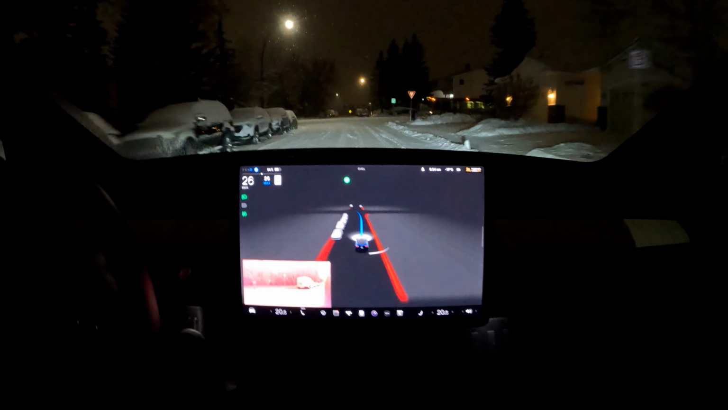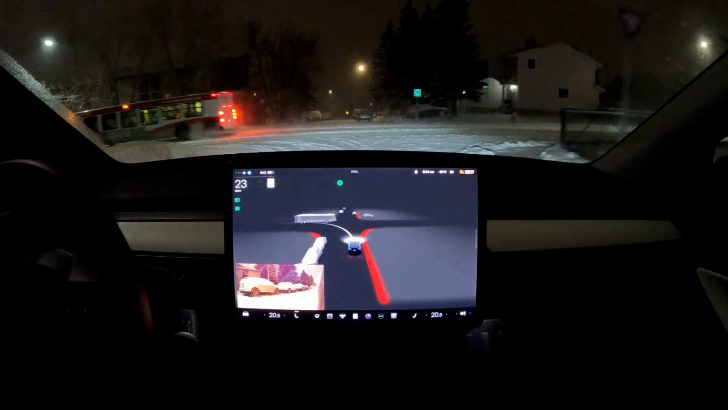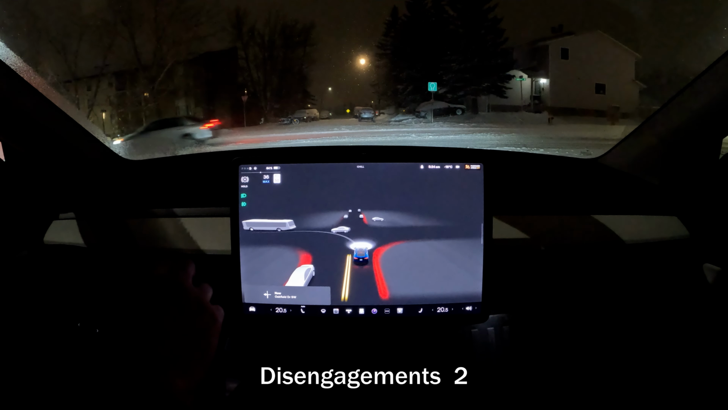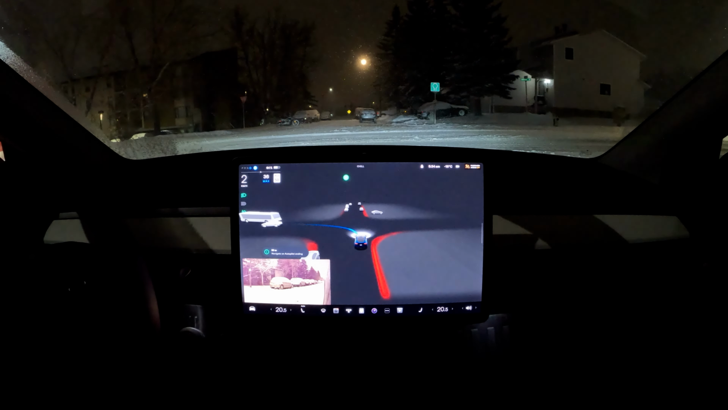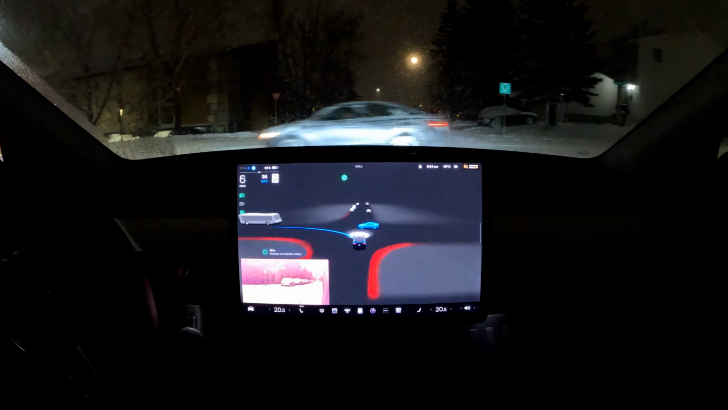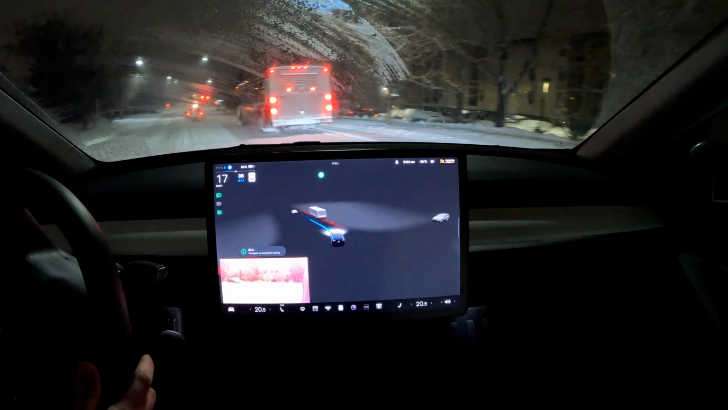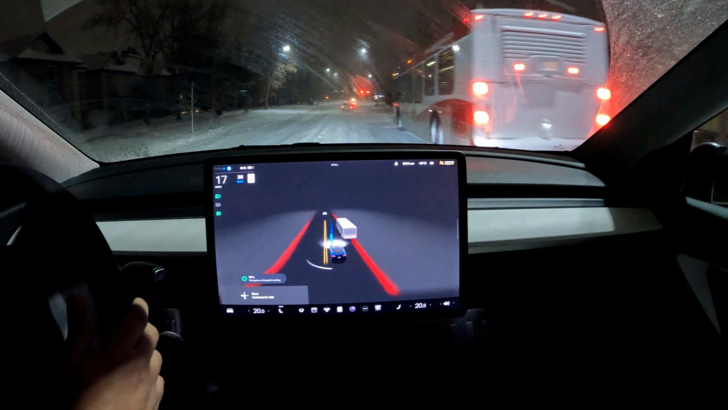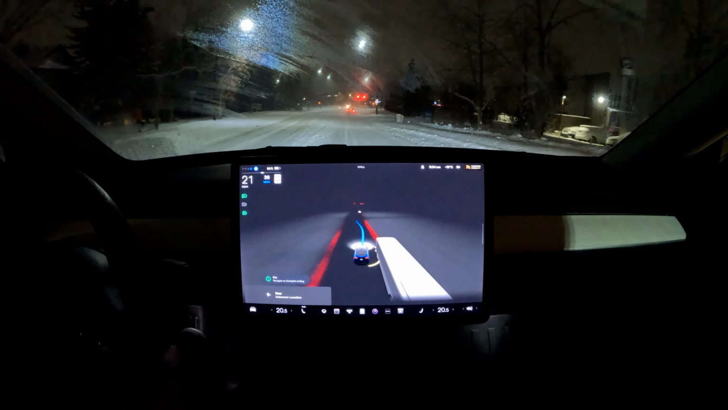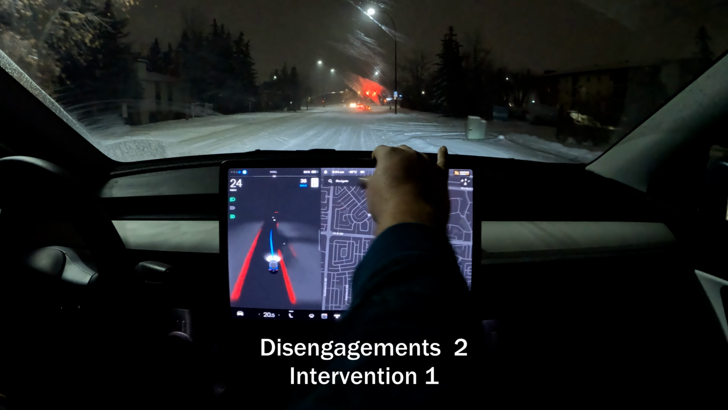So we have a left turn coming up. Oh, it should. Okay. Going a little bit too fast. Okay, so we're signaling left. There's a car coming up on our right. There's a bus that's stopped right now. Does go next to. I am going to push the accelerator a little bit, just because we are on our.